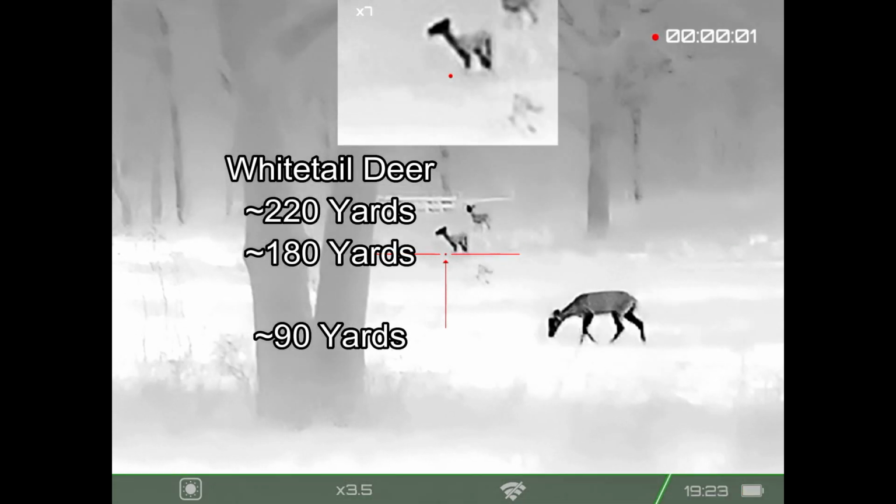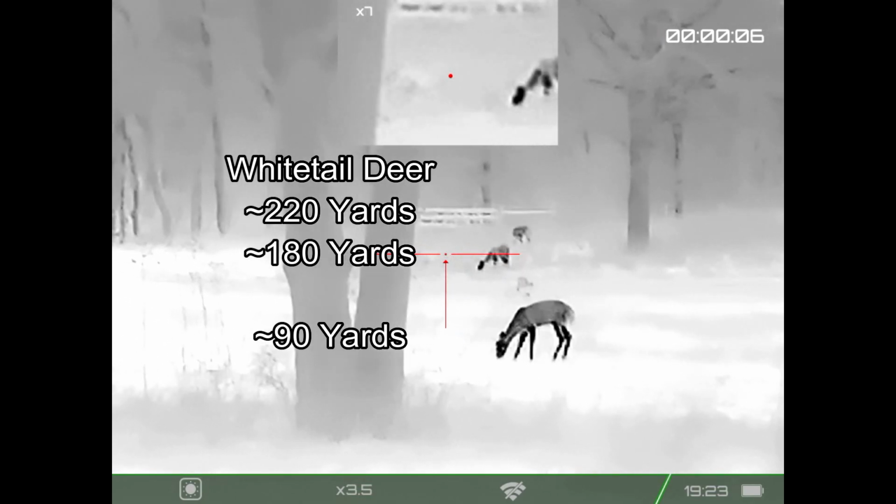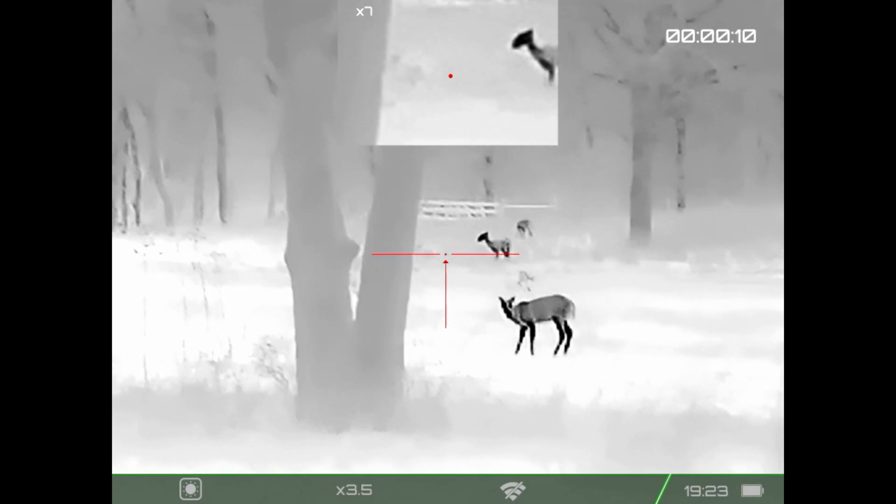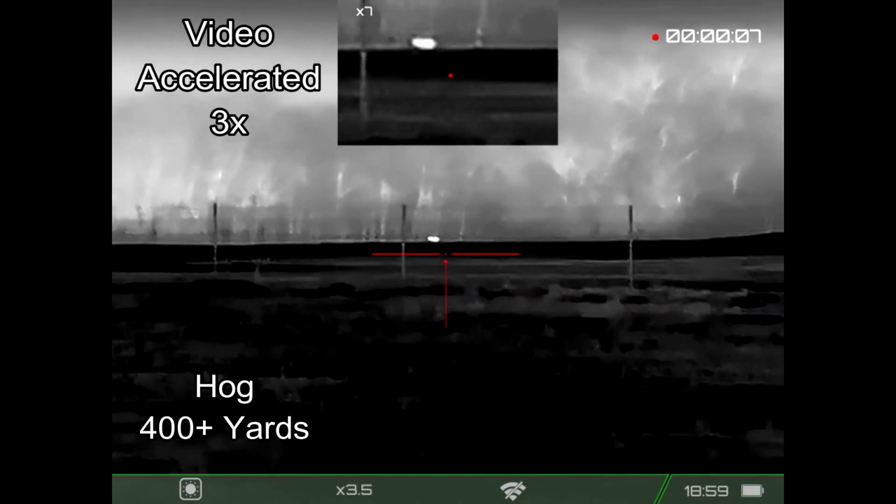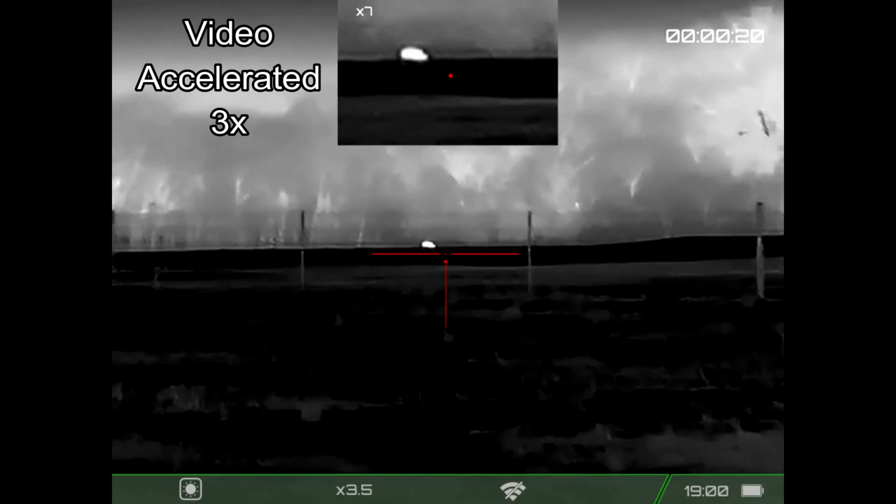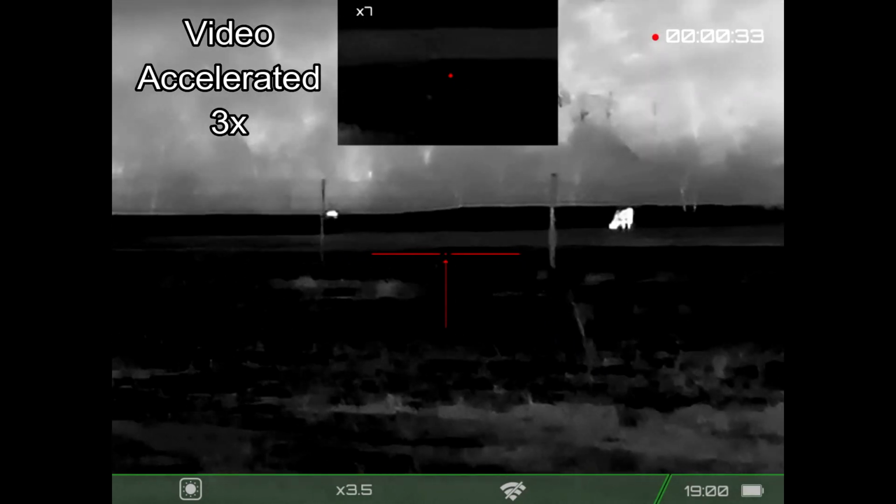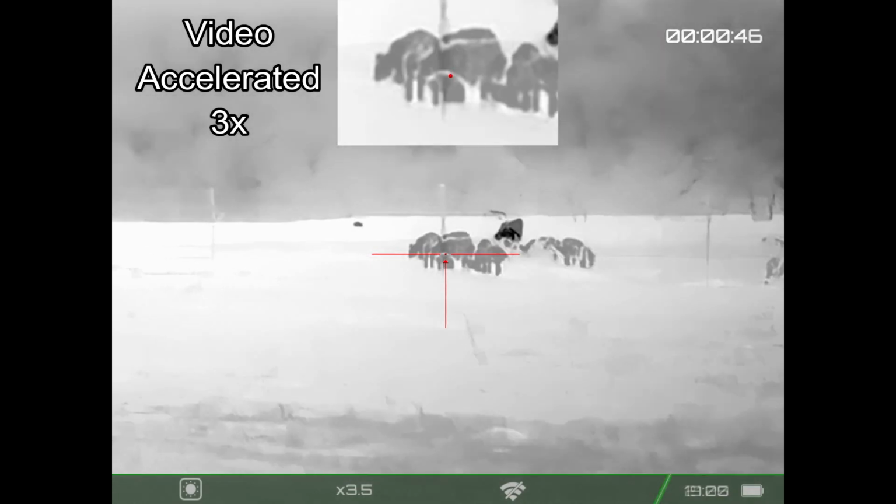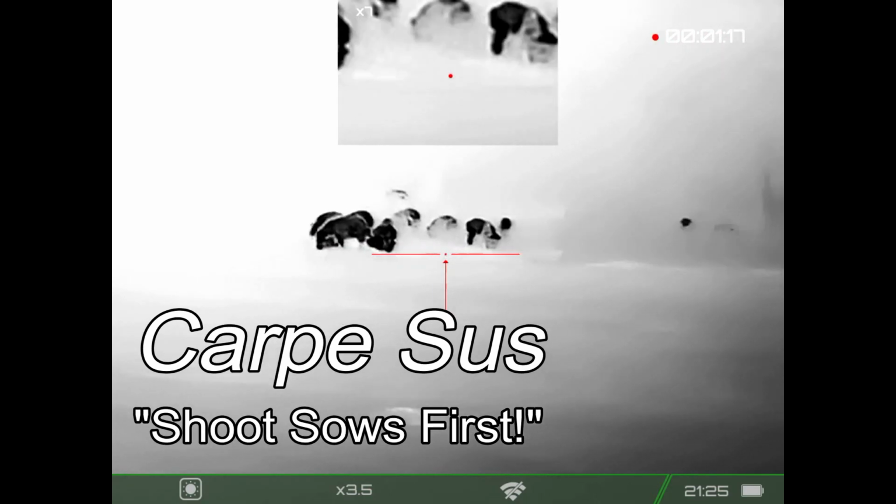I thought this was kind of neat, stacking up 3 deer at different distances so you can see how well the scope is performing at each of the distances. I should have panned the picture-in-picture over them, but that wasn't what I was thinking about at the time I did the video. And the first hog I've seen with the S2 is this hog out there at about 400 plus yards on the neighbor's property. I sped up the video. He's transiting the field heading over to where the hunters have a feeder set up, I believe. And then Carpe Sus, first hogs with the Storm S2.